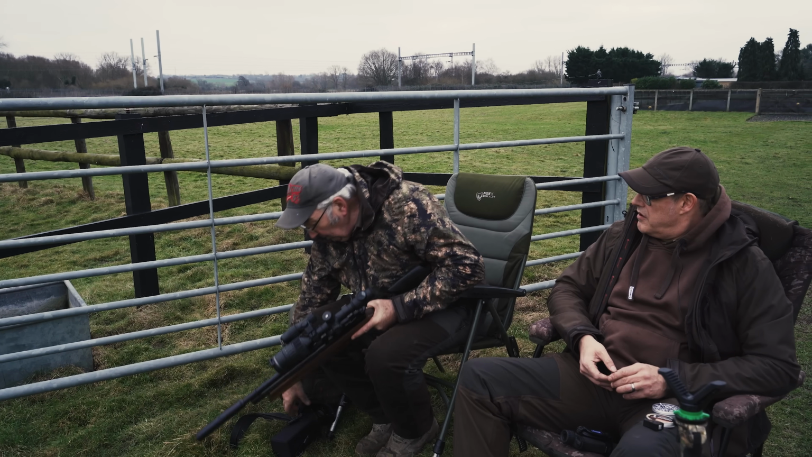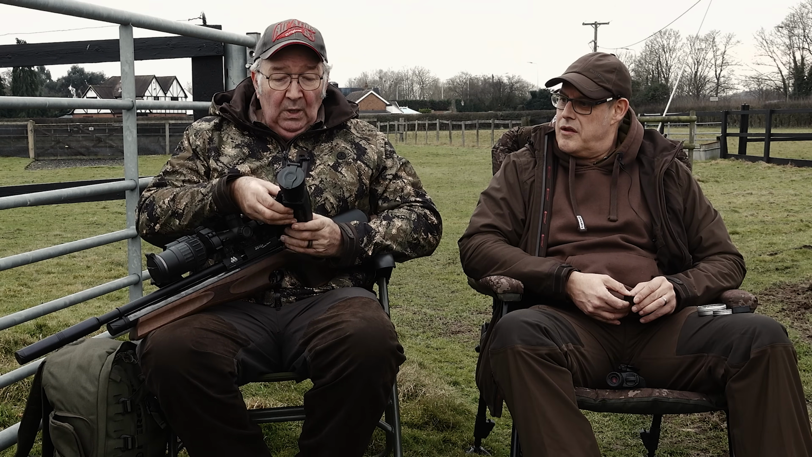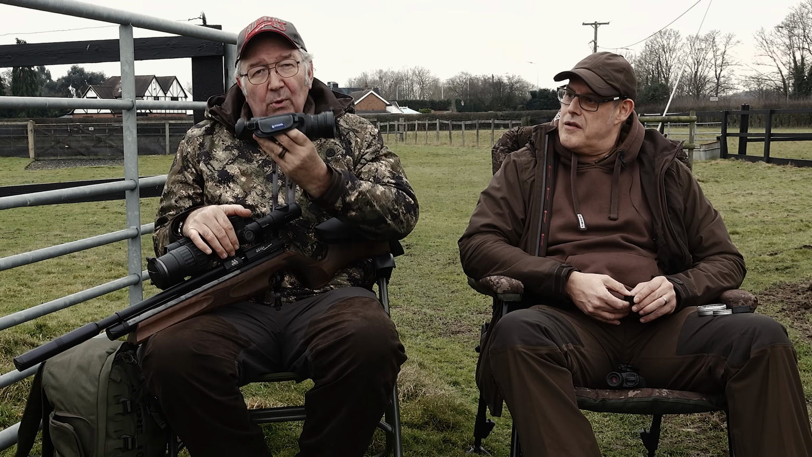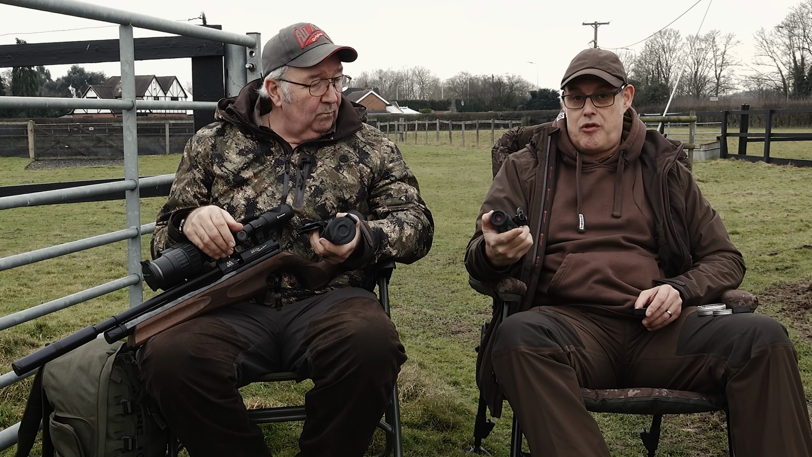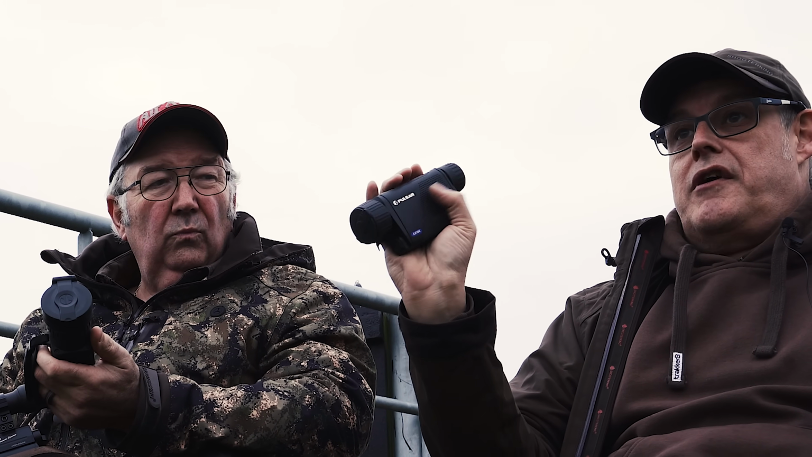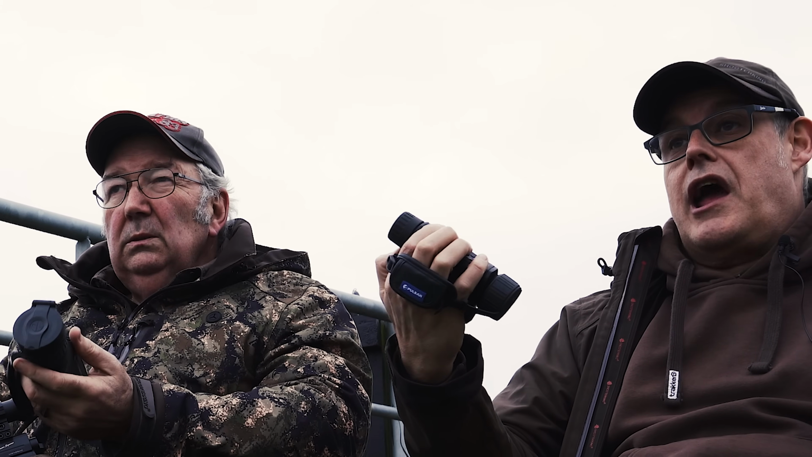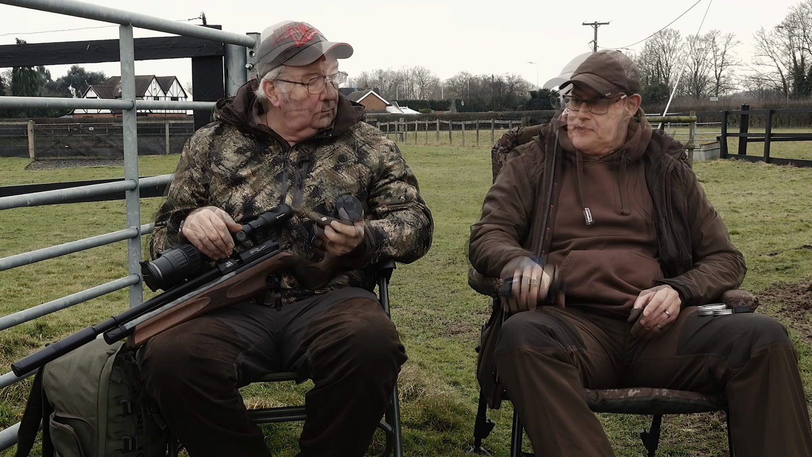It will be backed up by something that I've become completely dependent on, and that's a thermal spotter. I've been using this for 3 months now. The Axion, which is a much cheaper model, the XQ38, full of the same sort of features as this one. Obviously the lens on the end is slightly larger, but again, you've got a microphone and a speaker. You can record video, you can take stills on it. It fits in the palm of your hand quite easily. Chuck it in your pocket.